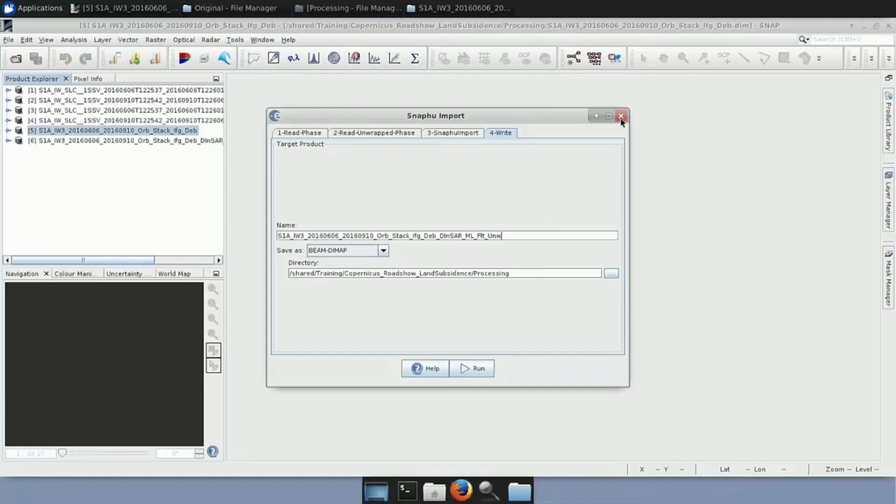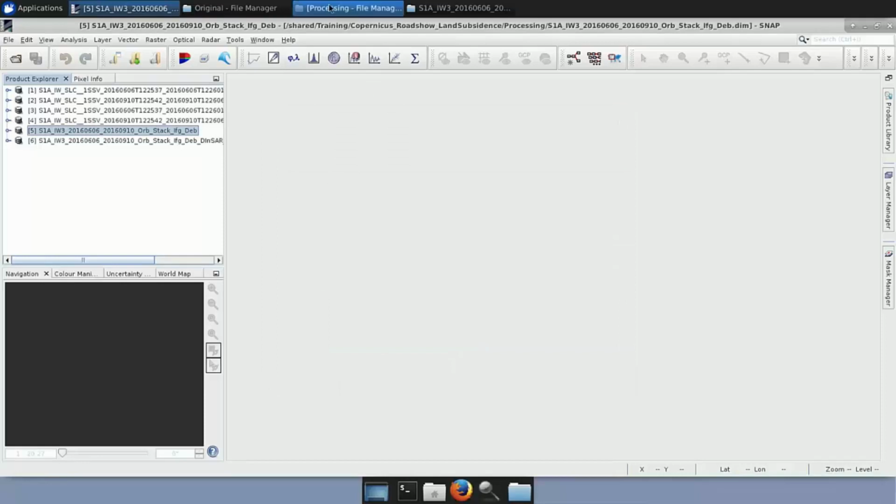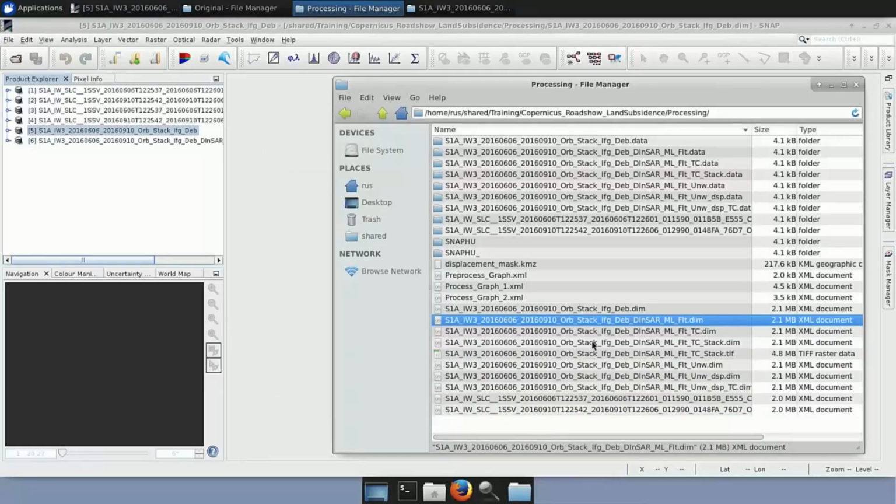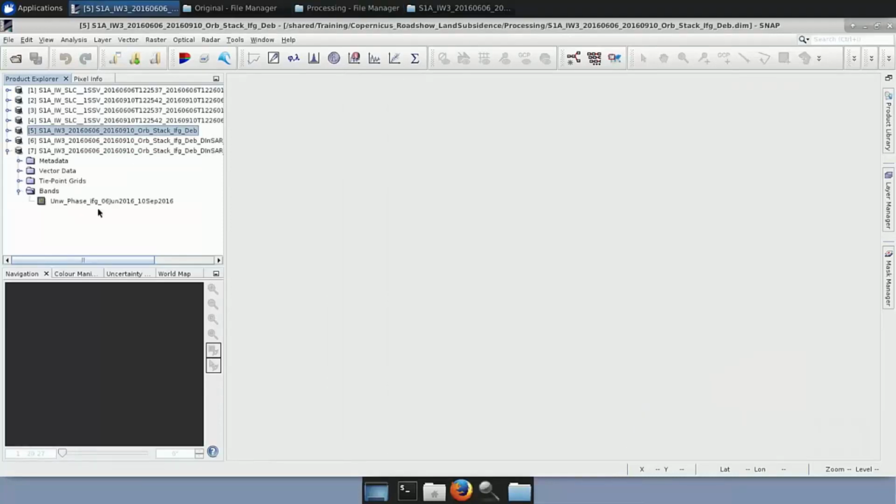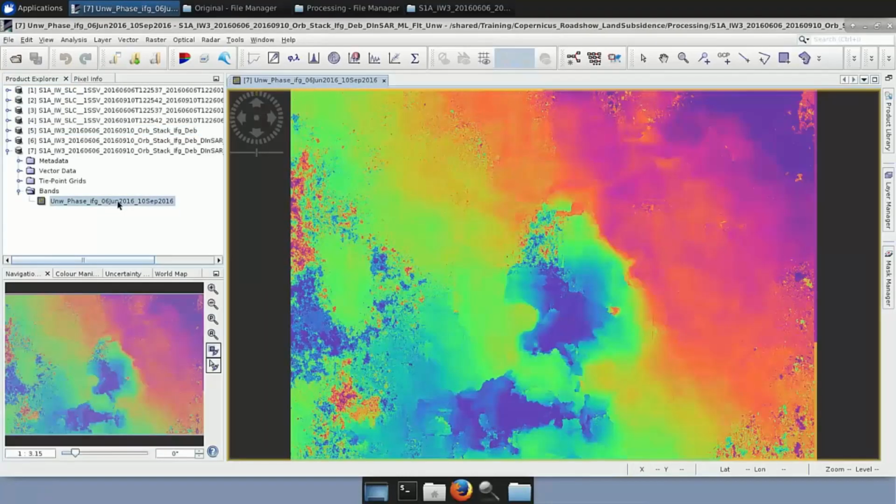Again, let me close it so that I show you the final result. It is this one. So this is the phase that is unwrapped. Okay, we have done that.